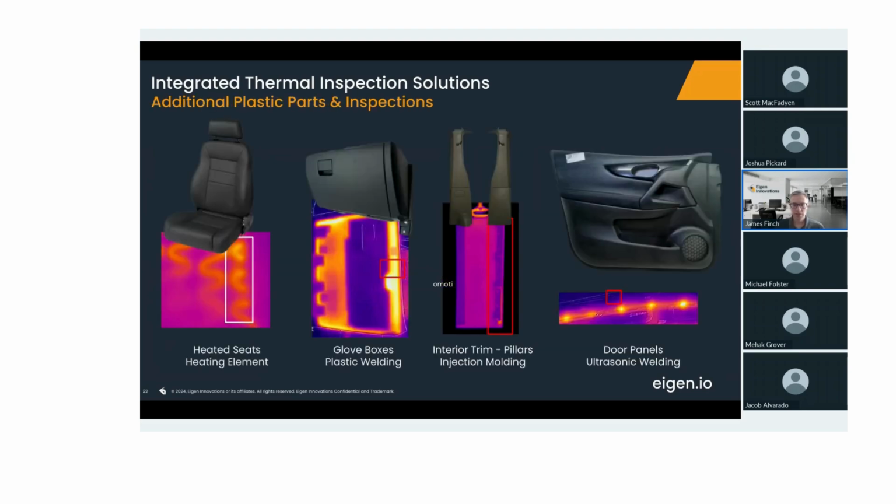The next slide, we've got a few more examples. So I mentioned functional testing, so seat heaters or rear window defoggers. We talked about interior parts with instrument panels. Here you see both glove boxes and door panels. And then finally, injection molded parts. We'll go into a little bit more detail on this, on the injection molded case study, and then the next slide.